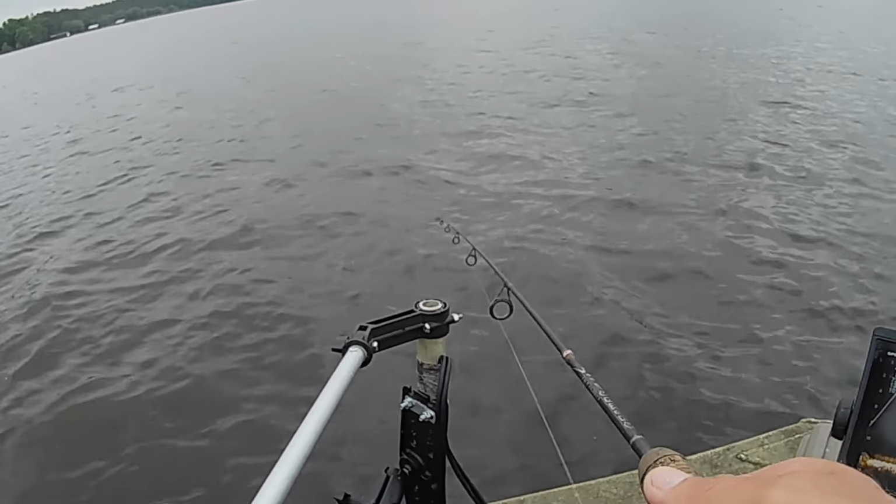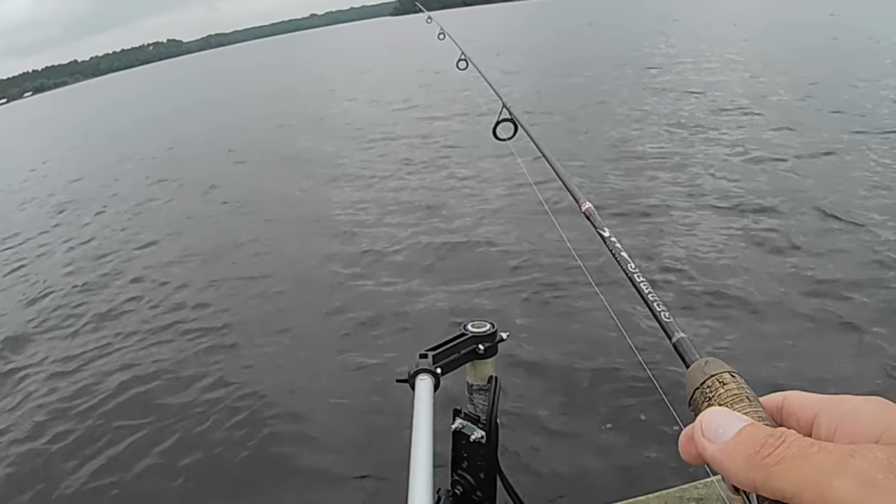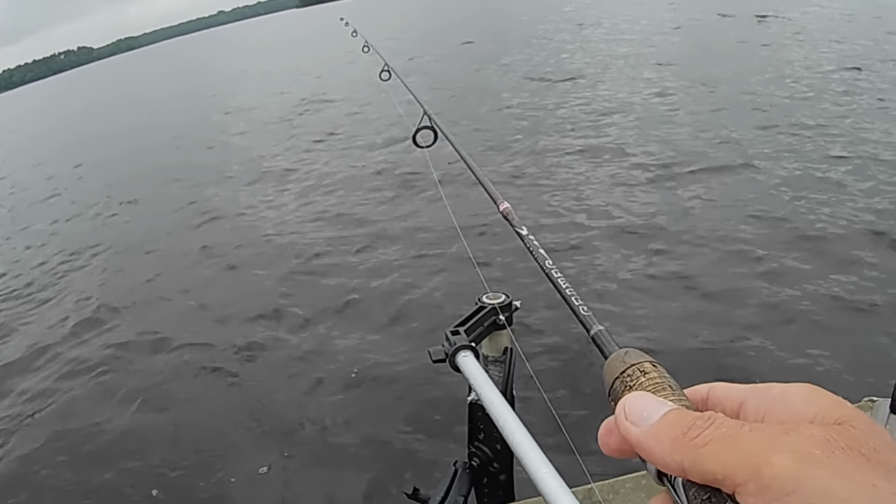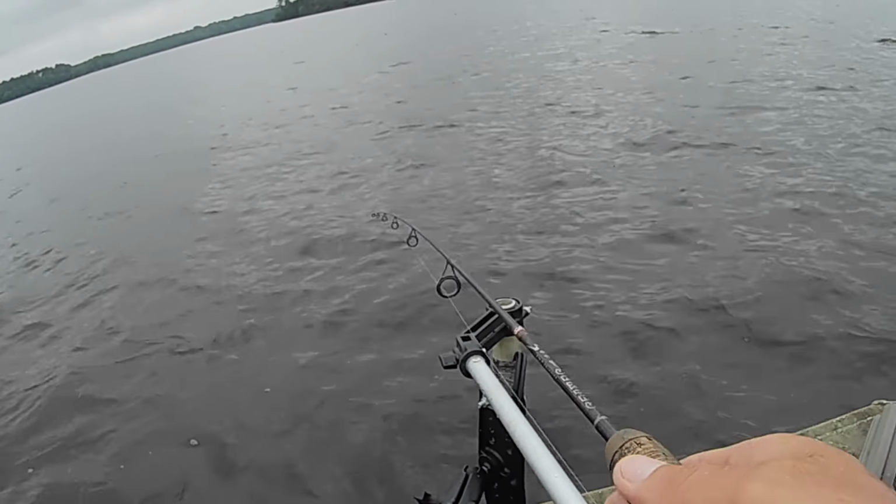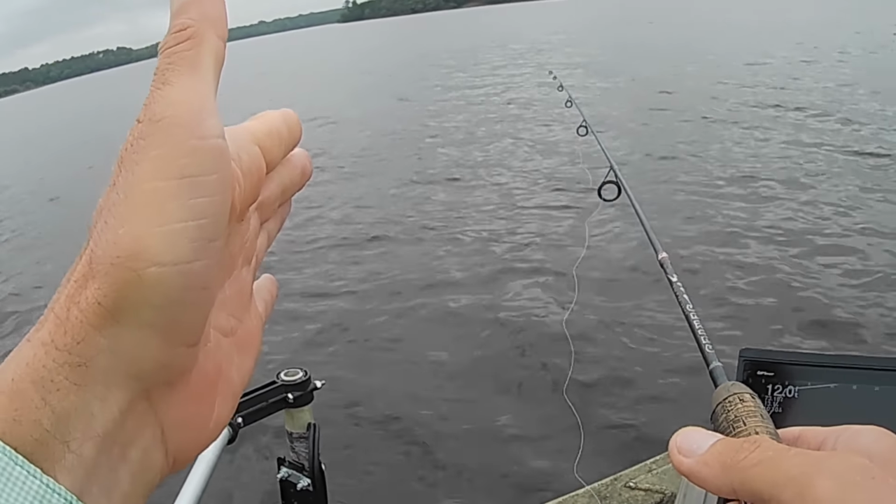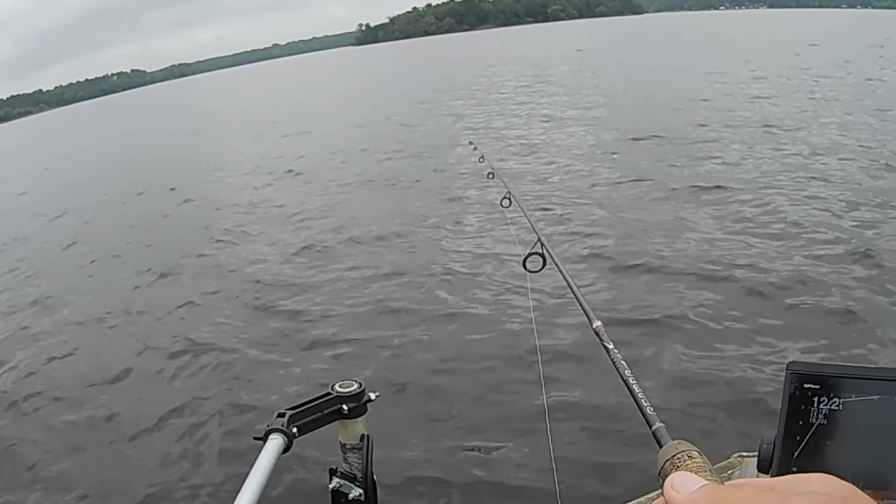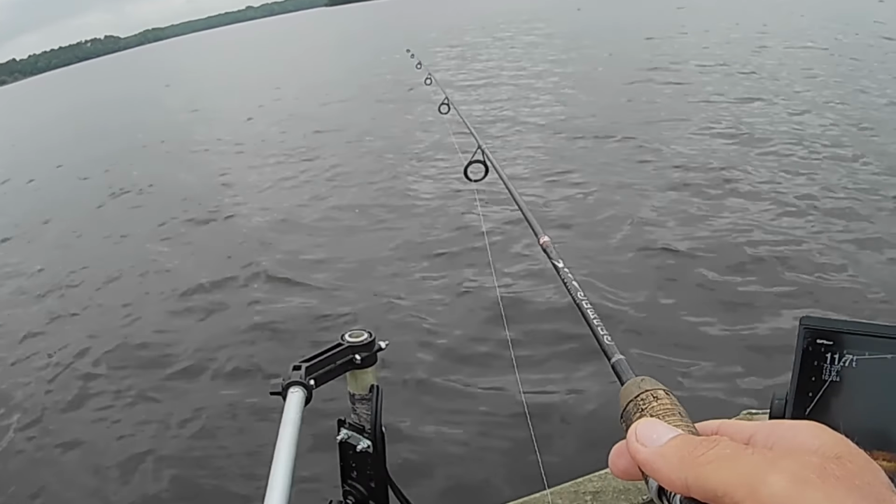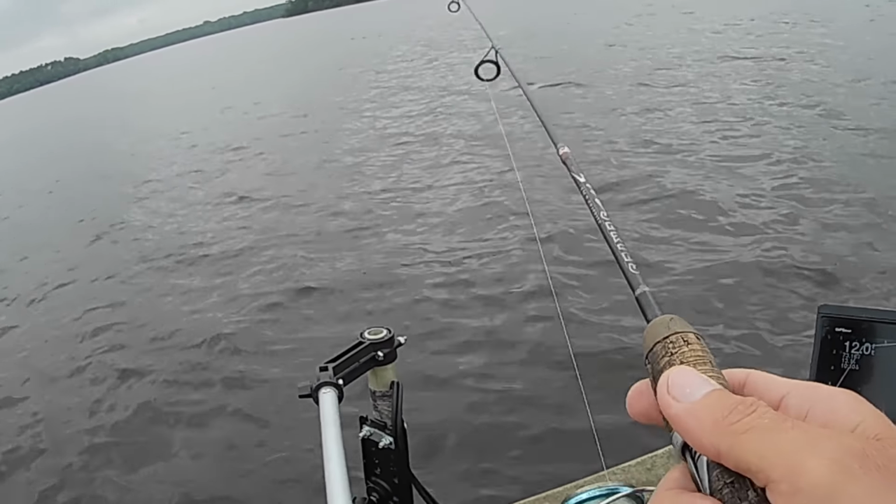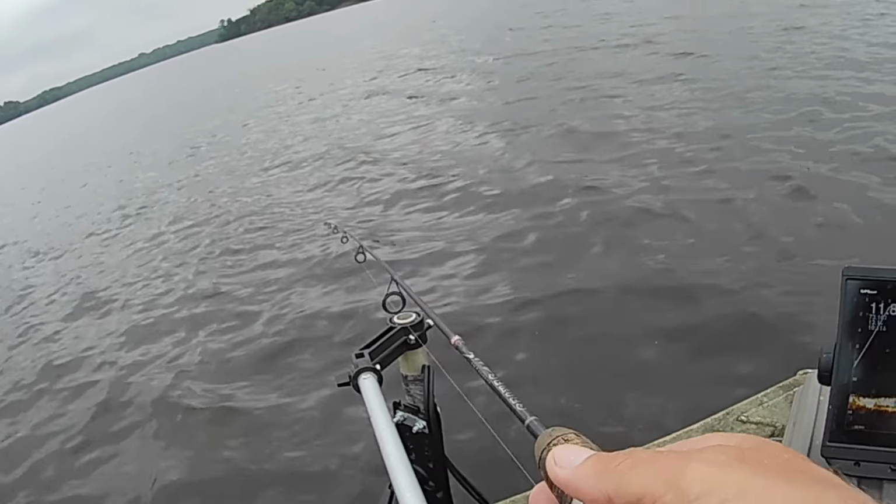That cover's laid so tight down, it's not like a brush pile that sticks up in the water column. This one is laid down close to the bottom, and those fish are holding really tight to the bottom. And see, had I graphed over that with my down imaging, I may or may not have been able to see those fish. They're holding so tight down into the cover and so tight to the bottom. They're not like largemouth that you can really see, that make a really good image.